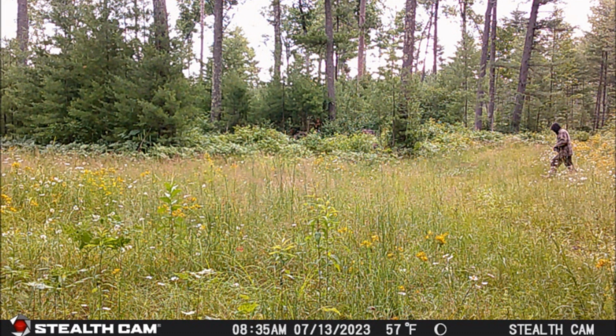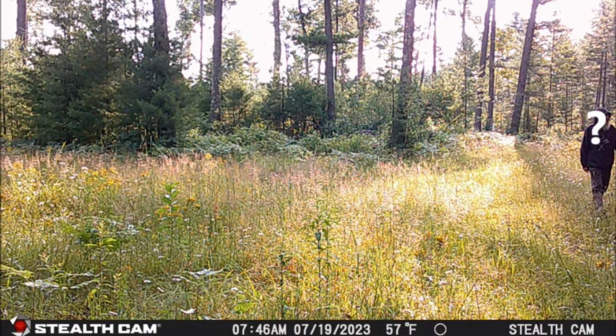Then, in a second picture taken at 8:35 a.m., it shows him walking from the southern direction on the right-hand side of this picture, apparently heading north. Now, his movement patterns and actions don't seem to make any sense to me. Now, 6 days later on July 19th, just 1 day before the trail cam incident, this same person of interest shows up on the trail cam photos again.